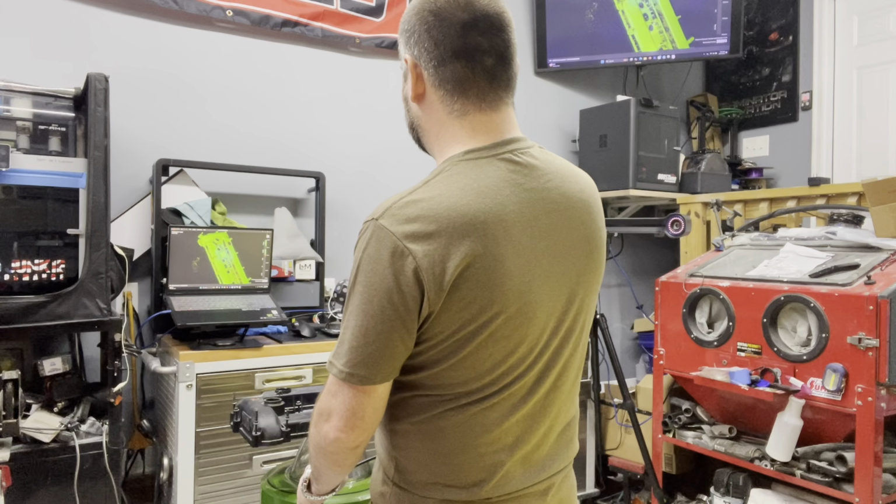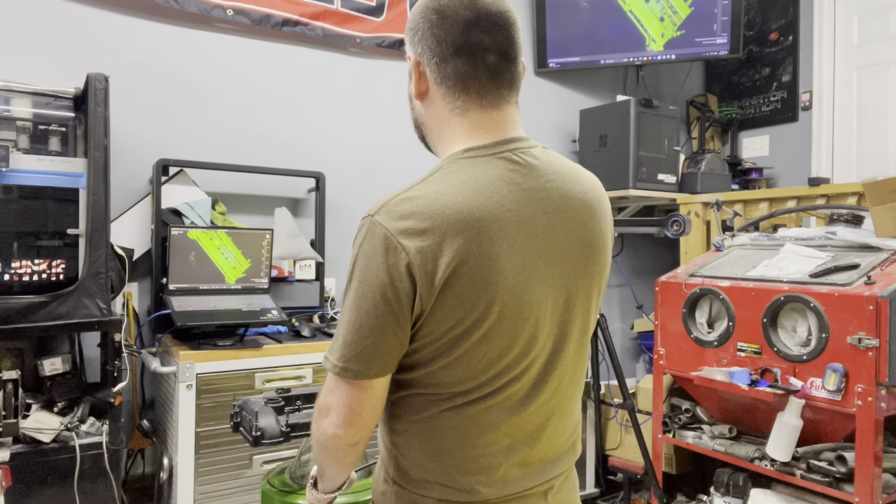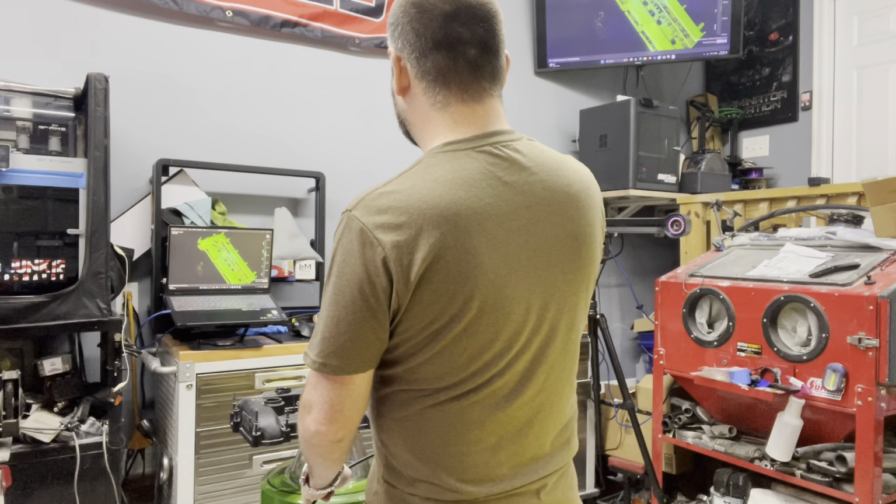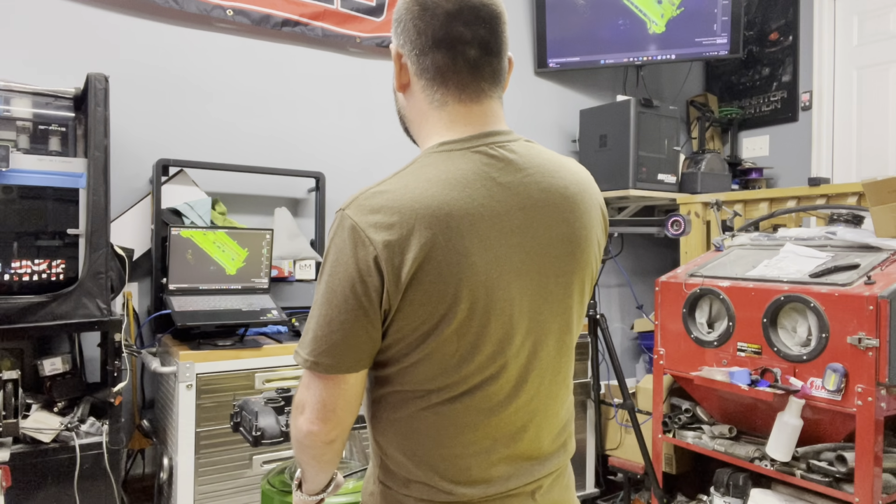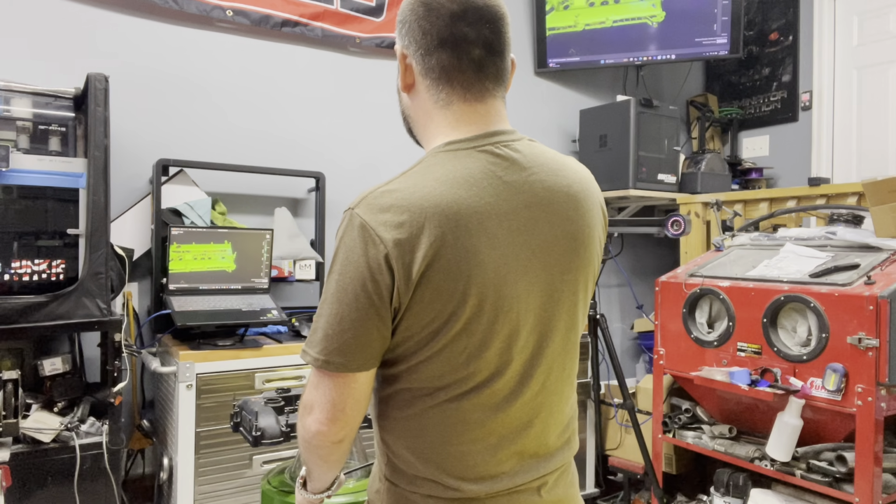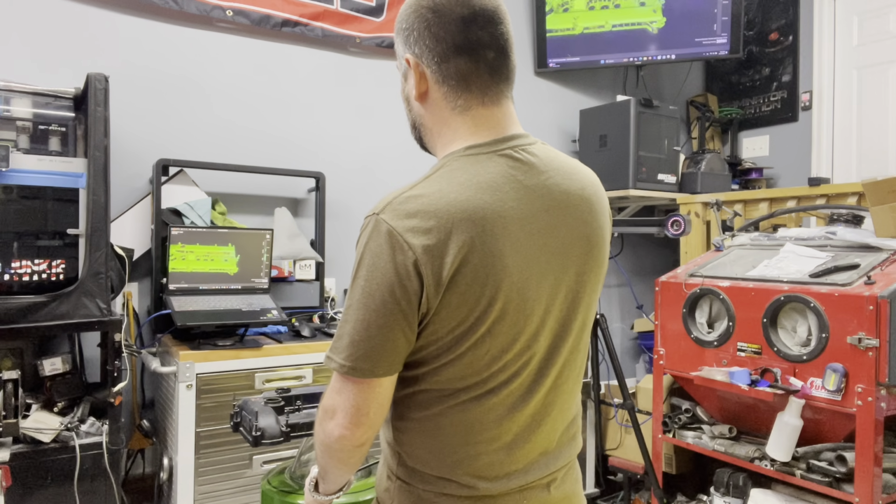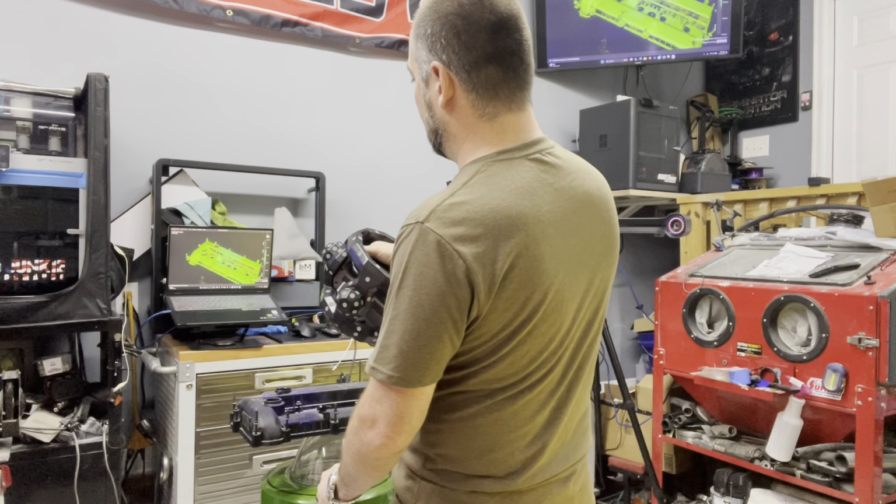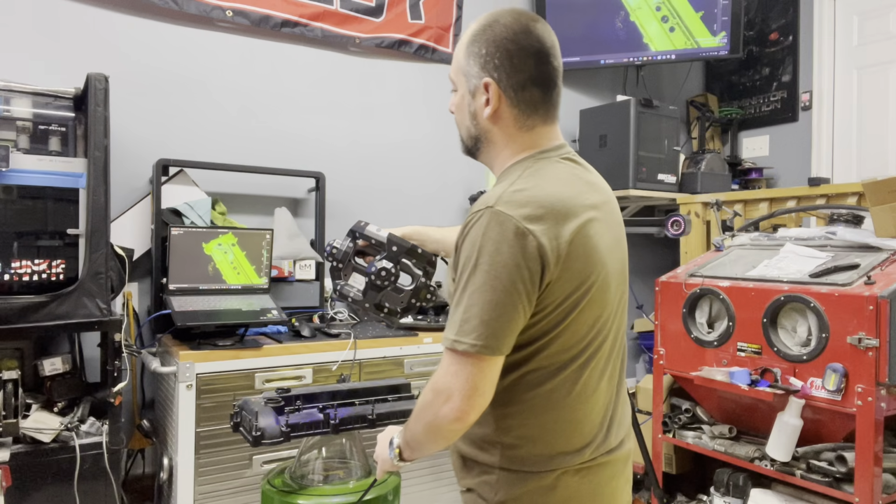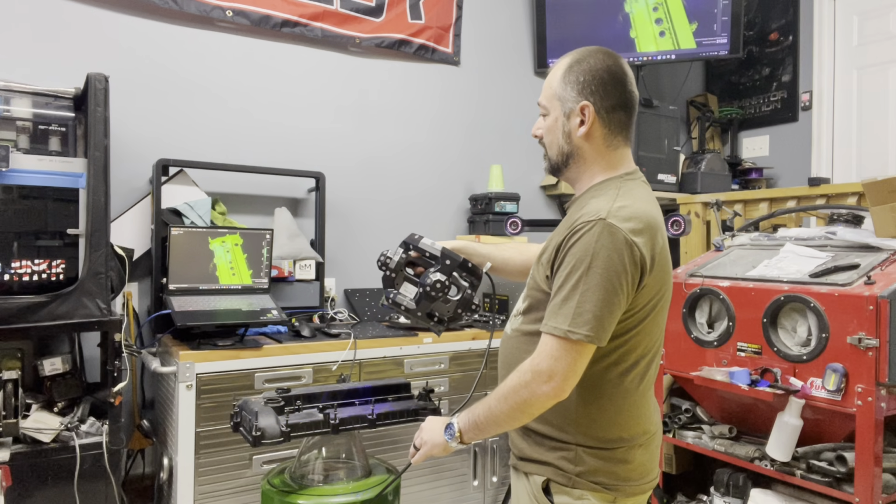See how it's slowly turning green. There we go. Yeah, we're getting way better than I would have ever done on any of my other scanners.